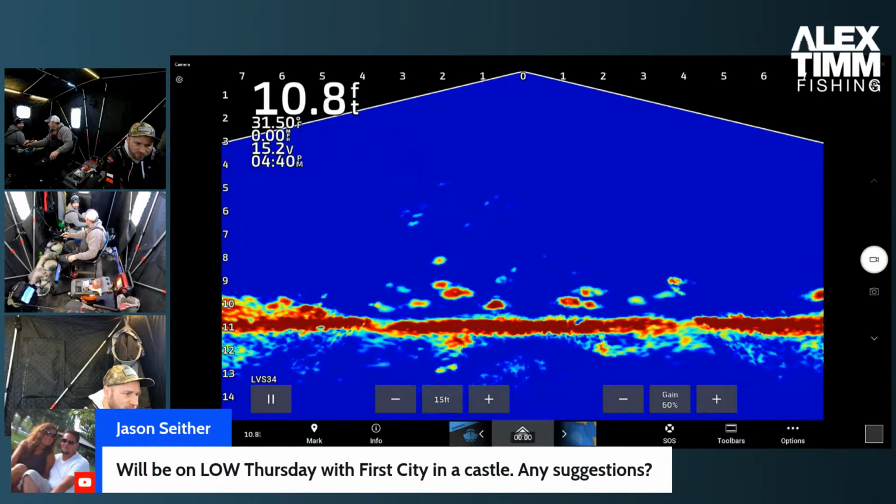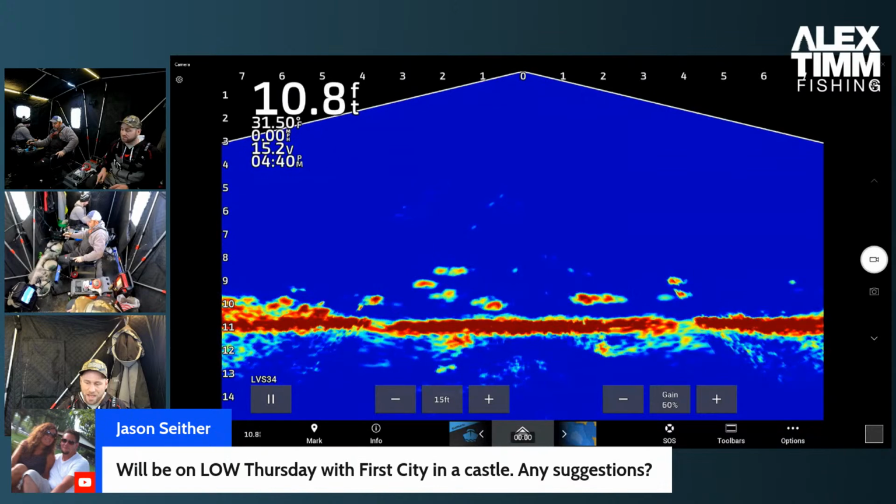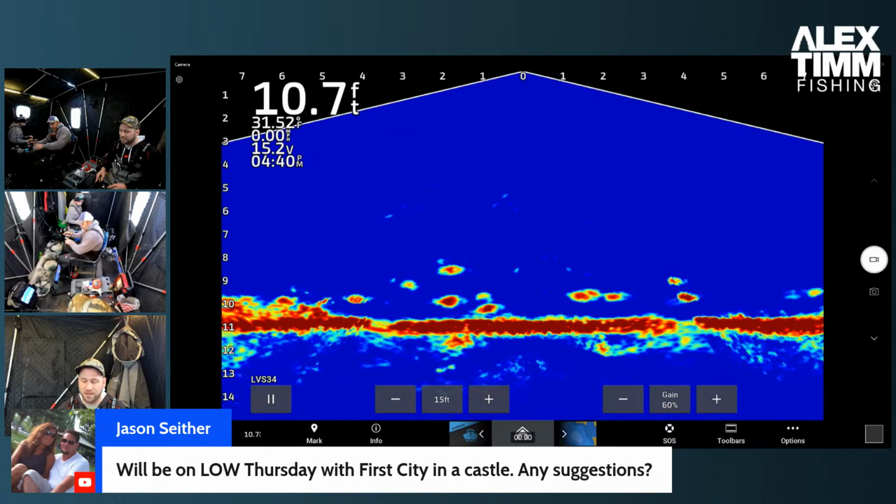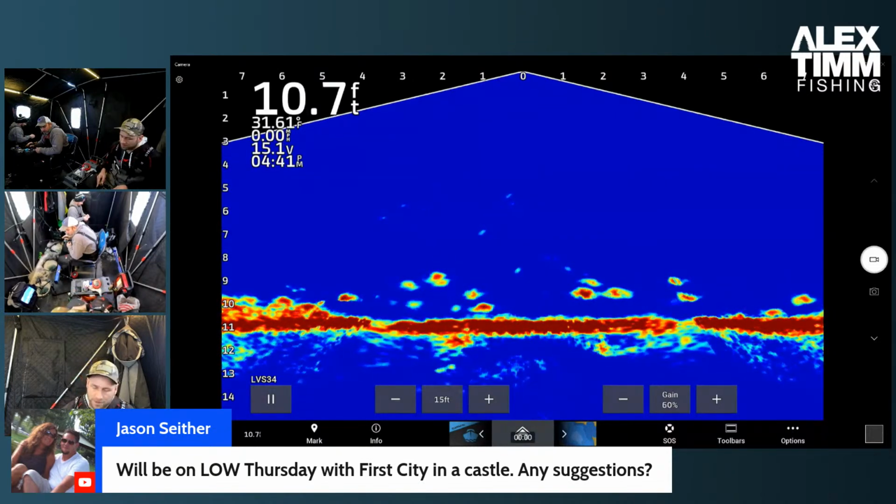We'll be on Lake of the Woods Thursday with First City in a Castle. Any suggestions? Man, Lake of the Woods has been hard for me this year, to be honest with you. I would say get as far out as you can. That seems to be where everybody's having the success. You're seeing the resorts posting anything from 28 to 30 plus inches right now, and they all are pushing their houses as far out as they can get them on their road. So fish far out, and talk to the bait shops and the resorts that you go out of. They might have some pointers for you.